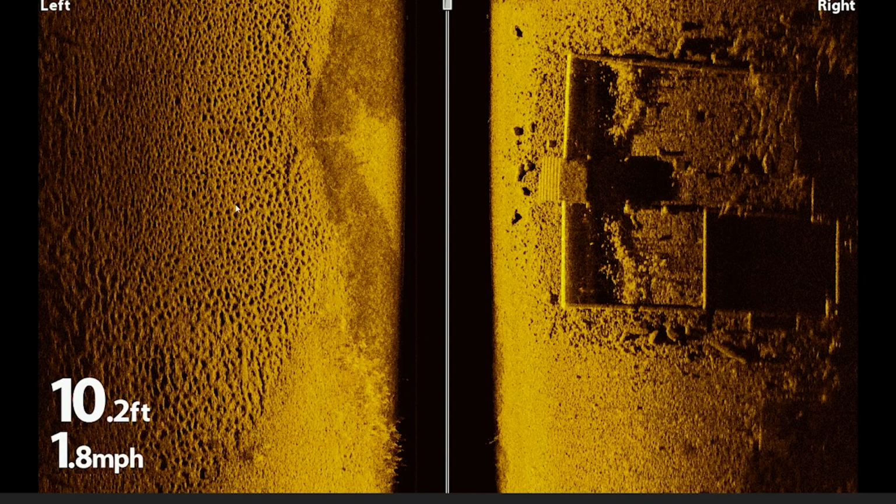Last one for you guys, we have tons of bluegill beds. I mean, thousands on the left side here, but really I don't see a whole lot of fish in them. Maybe one right here, and one right here, maybe a few scattered around. But if there were more bluegills in this area, you bet your bottom dollar you'd find more bass in this area as well.